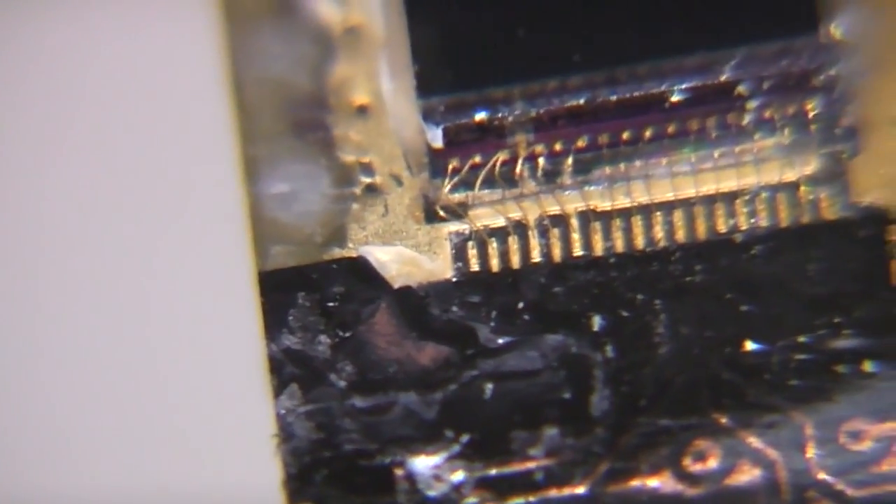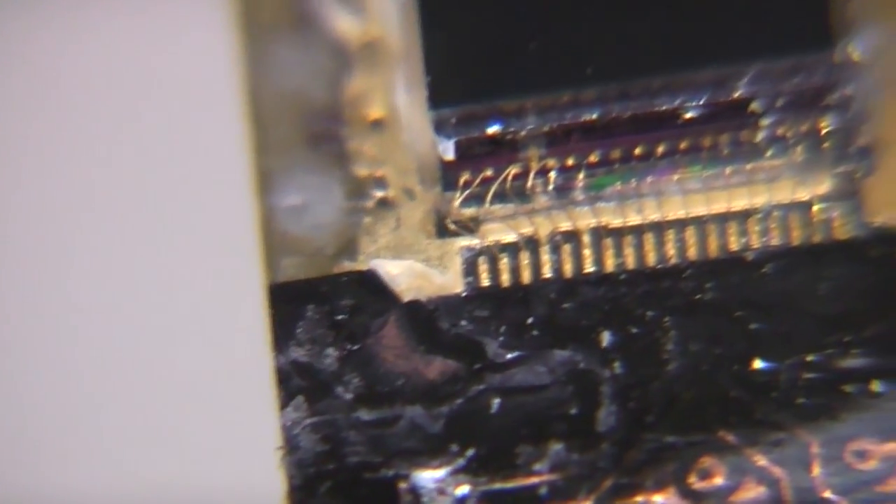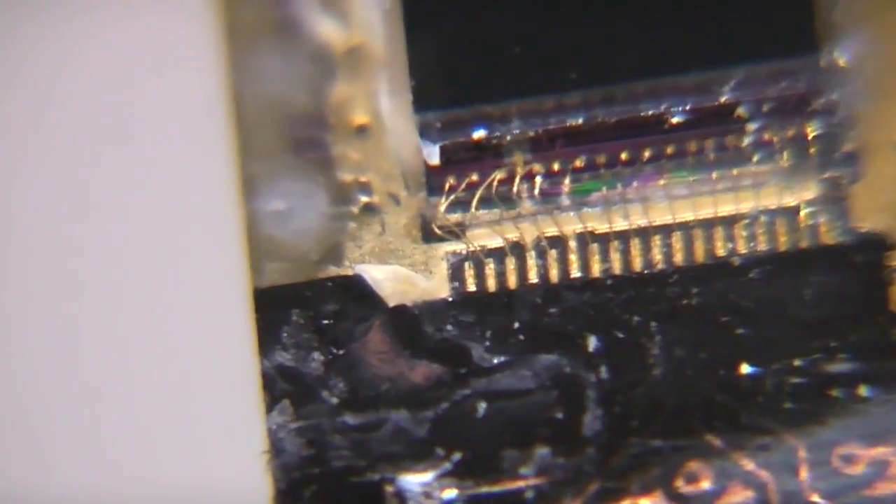Okay, looks like we've had a minor collision with the bond wires, but so far seem to have got away with it, still working. I'm not going to even attempt to straighten those out, I'm just going to leave them and try and avoid hitting them again.